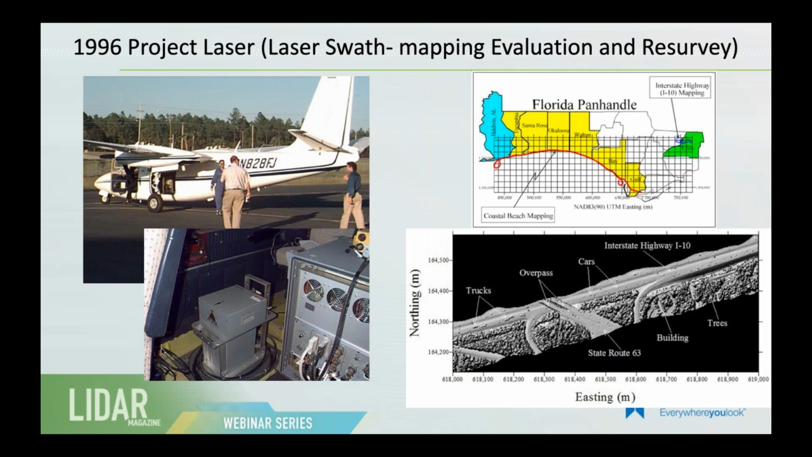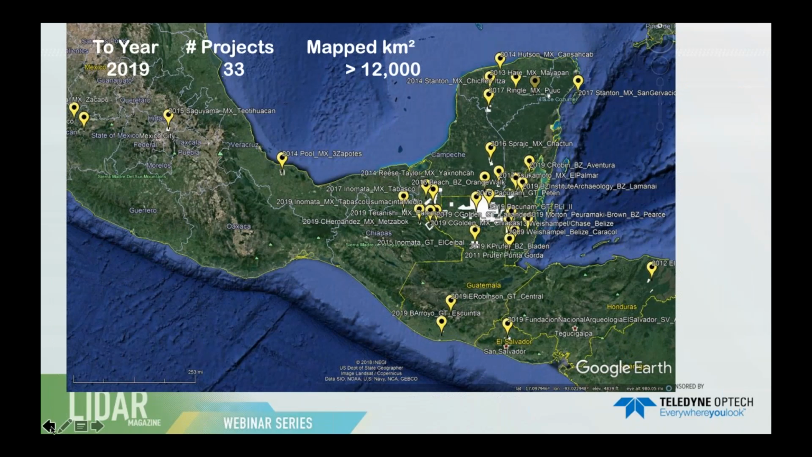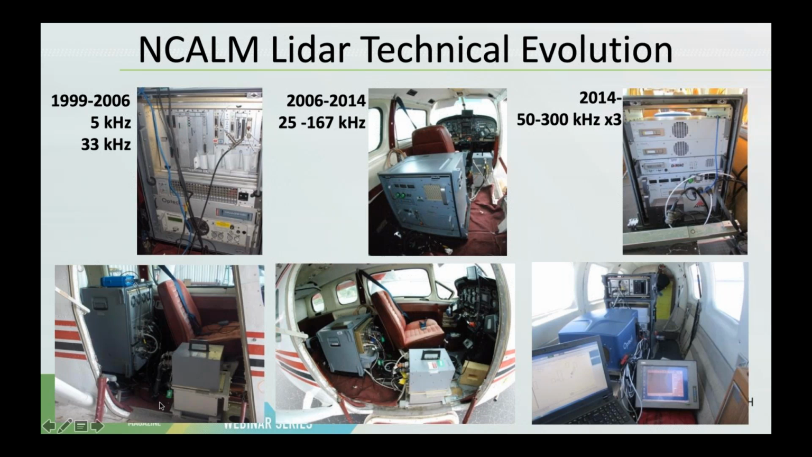Oops, I think I lost control. Oh, there it's back. Okay.